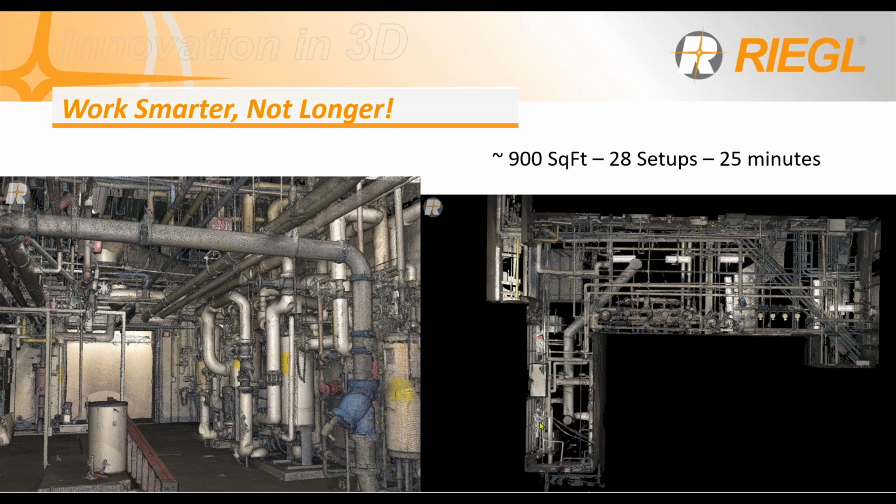So for this area, that was like 900 square feet, with 28 setups in about 25 minutes. So the point here is that you need to be fast and nimble. Same as your tools, the faster scan doesn't just save time. It also enhances productivity, reduces your costs, and allows teams to complete projects faster, improving profits and scalability. So who doesn't want that, right?